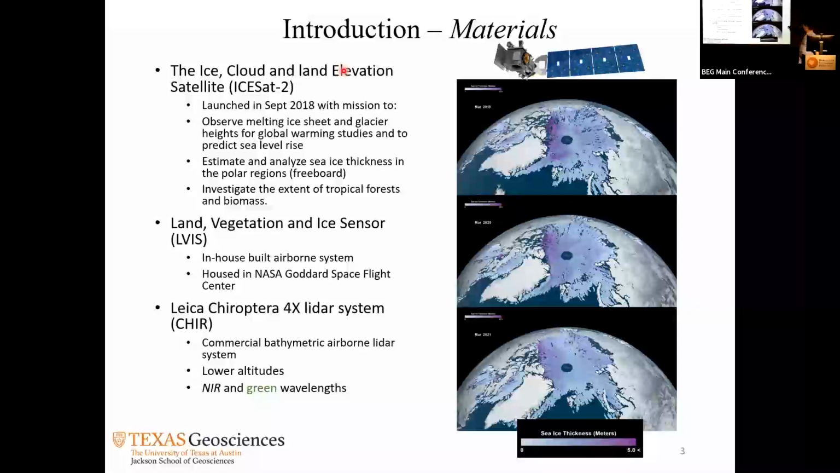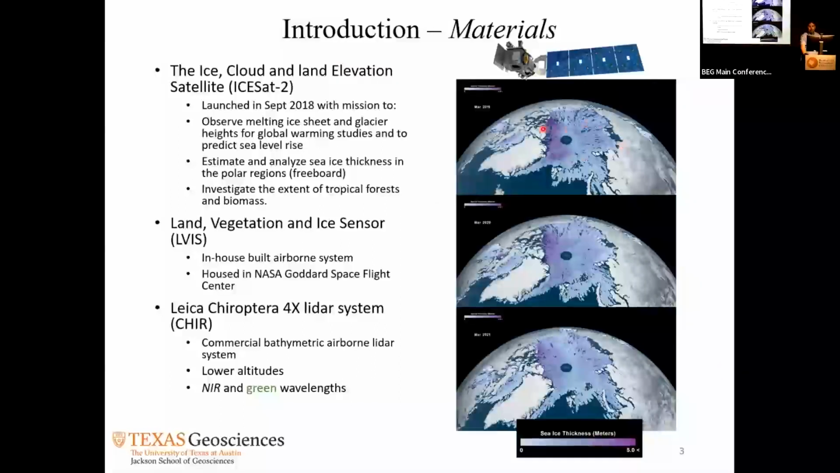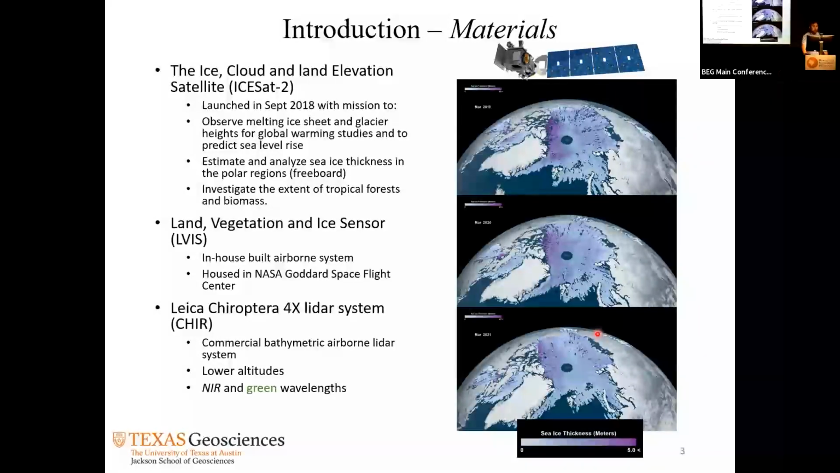And you can see here, we're talking about the Arctic. This is March 2019, 2020, and 2021. These measurements are done by ICESat-2, and then you can see, of course, the sea ice thickness is actually decreasing, which is, of course, worrisome to all of us.